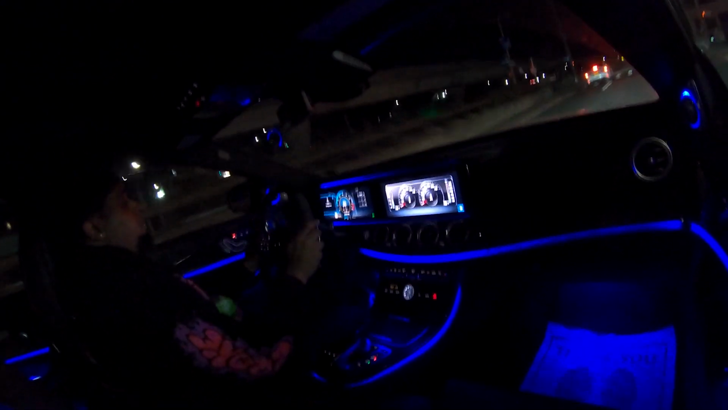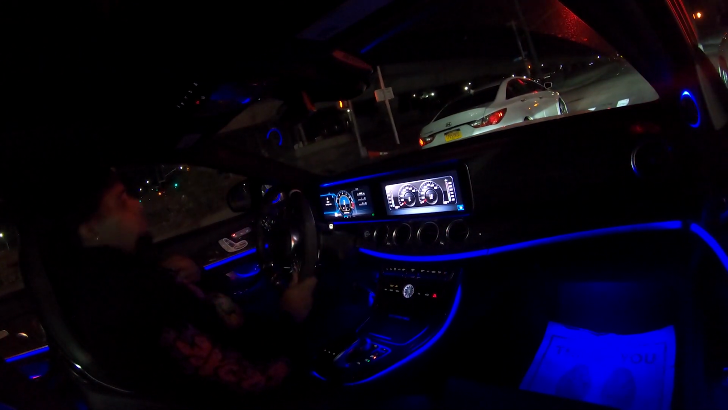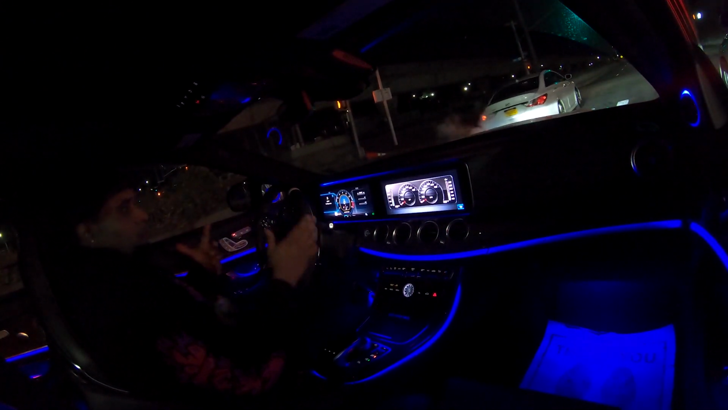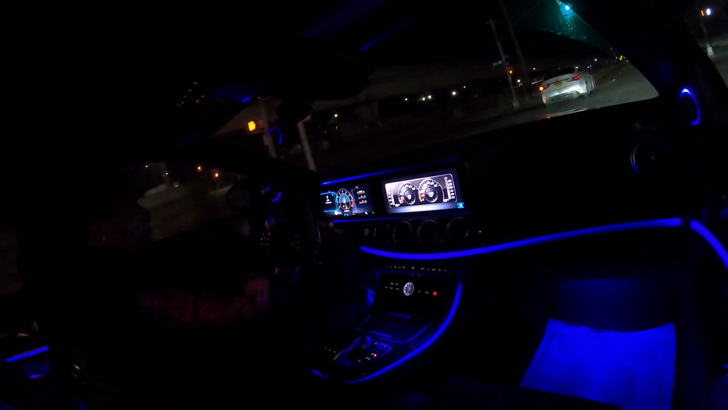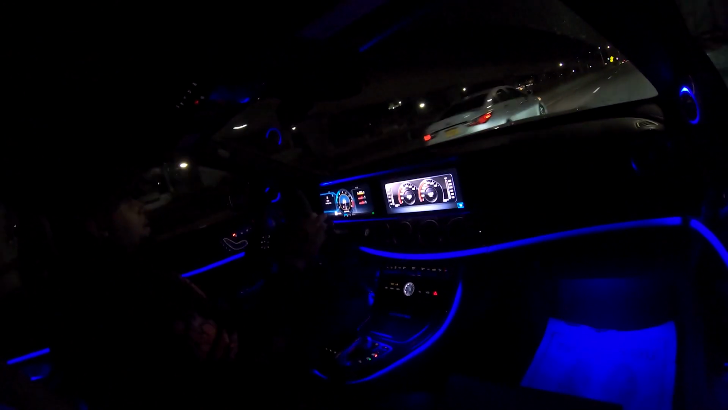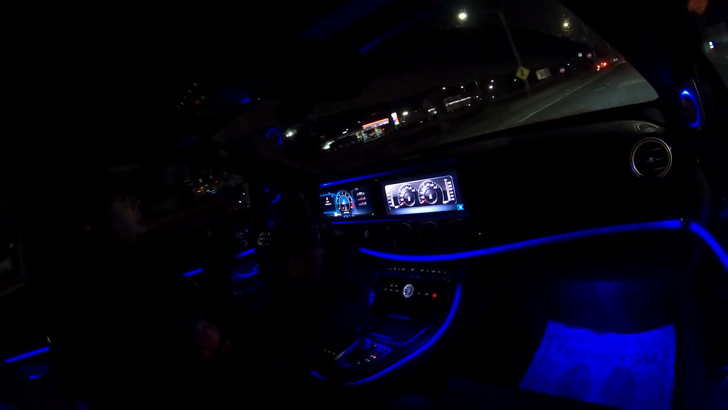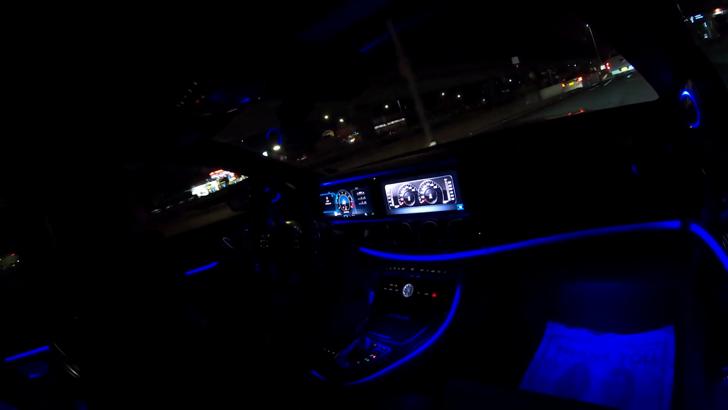This thing sounds crazy. You hear these crackles and pops. Of course, the M5 has the burble tune and all that, and that sounds pretty cool, don't get me wrong. But this just has a raw muscle car feel. I feel like I'm driving a Mustang here, bro. Not even a Mustang, I feel like I'm driving a Lambo in a four-door car. I'm being so serious, it feels really good.